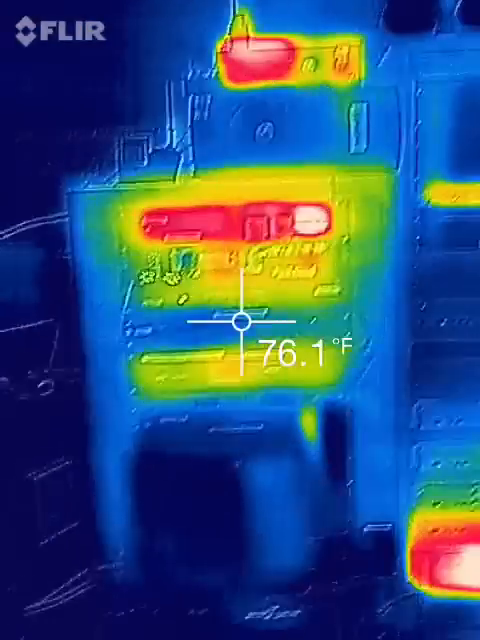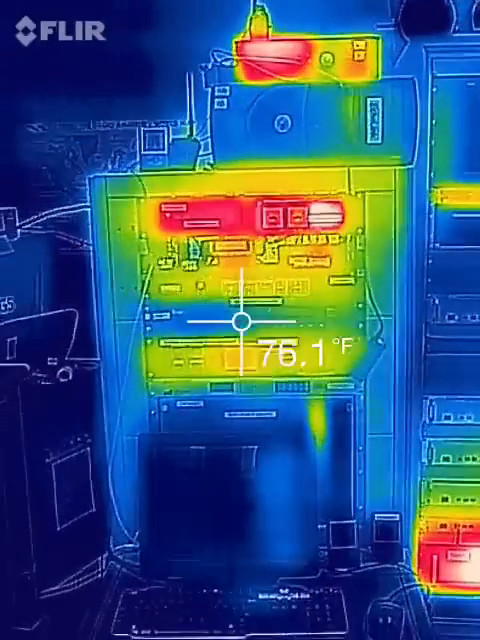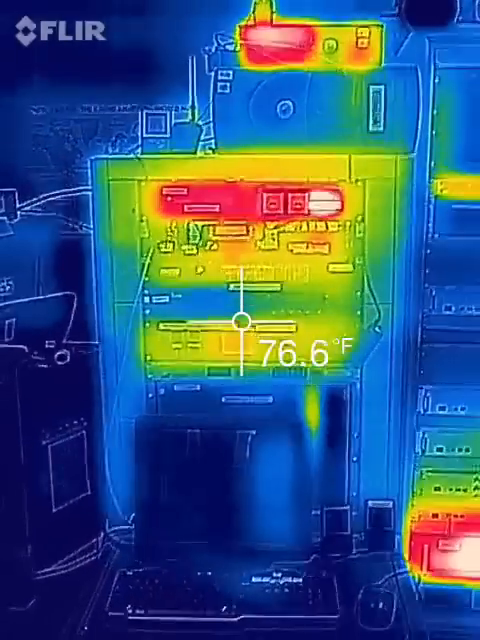Anyway, thank you for watching the short little video of the thermal output of the W0MDT and K9EQ repeaters in Mounds View, Minnesota.